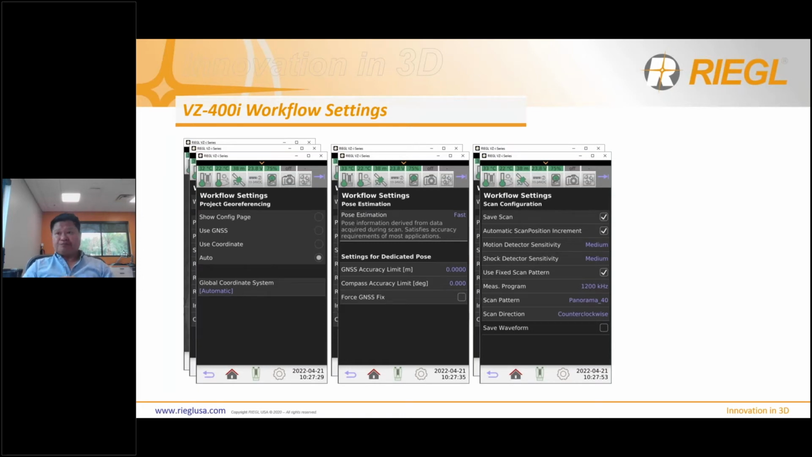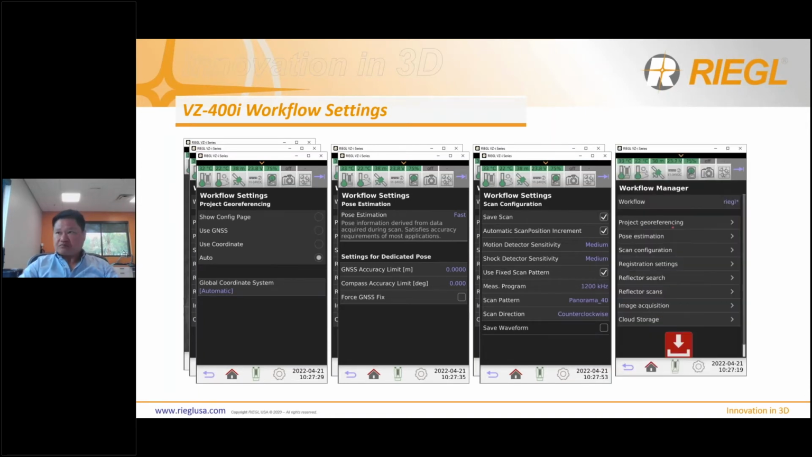Sure, we can separate them, and there is a way to do it, but it's going to take many, many hours, depending on the scale of the project, right? So it's best to have it detected automatically and increment automatically as you scan along the project. And of course, safe scan, it's a must.